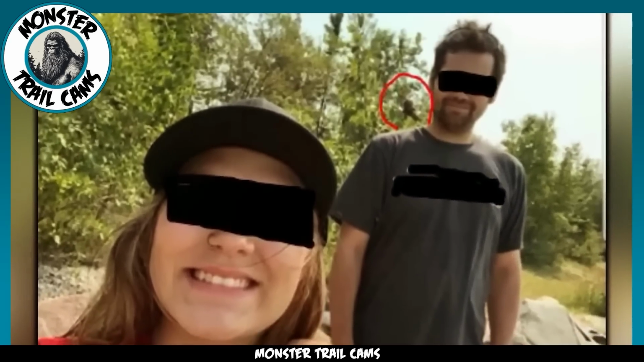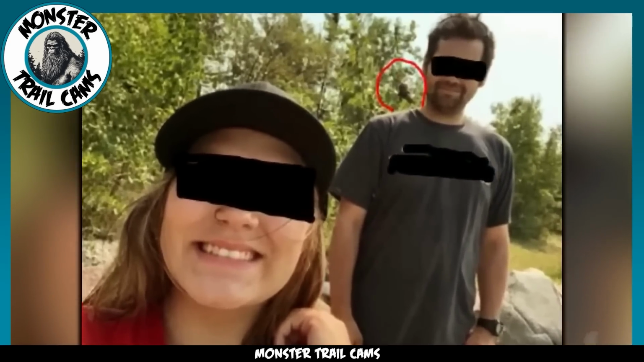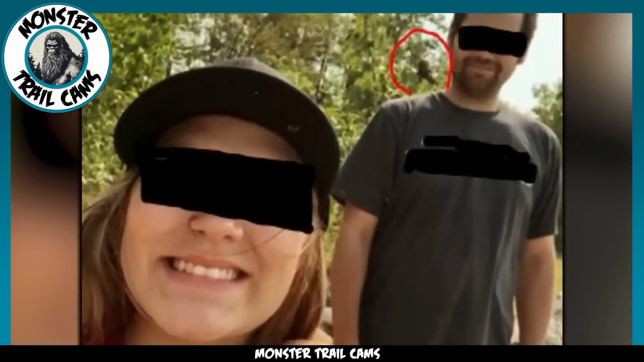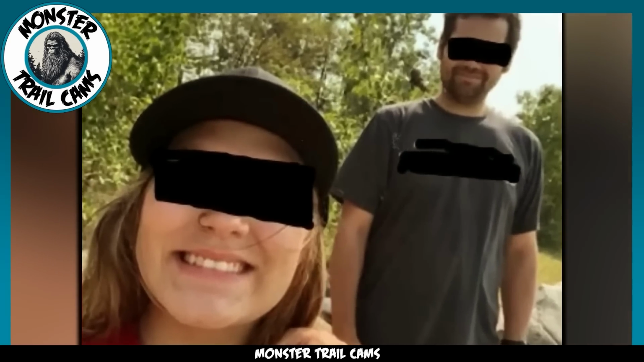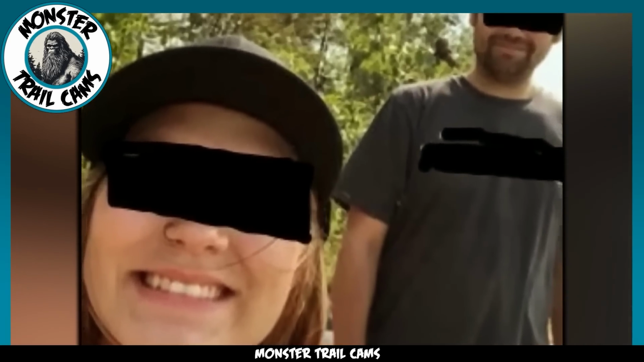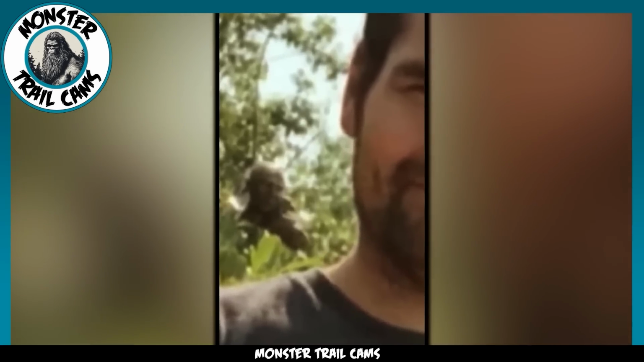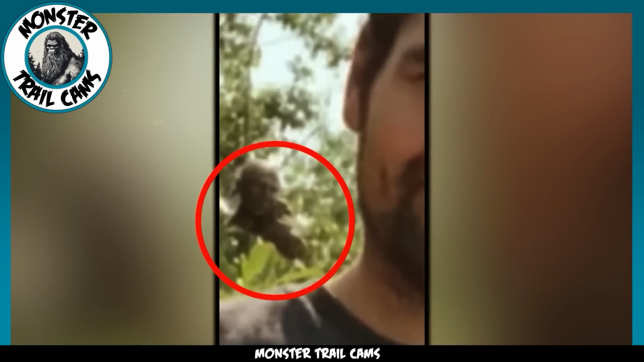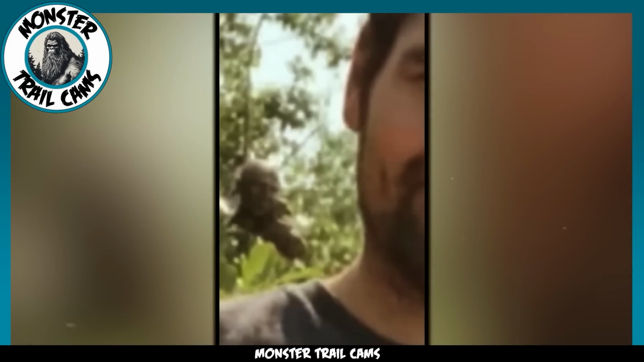Sometimes you come across a photo that leaves you with a sense of unease, like this particular image of a joyous hiking couple. At first glance, everything seems ordinary, but if you examine the photo closely, you'll notice something peculiar lurking in the background. Just behind the man's shoulder on the left side, there's a dark figure that catches your eye. It appears to be humanoid, but its features are shrouded in mystery. Now, when you're out in the wilderness, far away from the comforts of civilization, the natural tendency is to think of Bigfoot as the prime suspect in such situations.